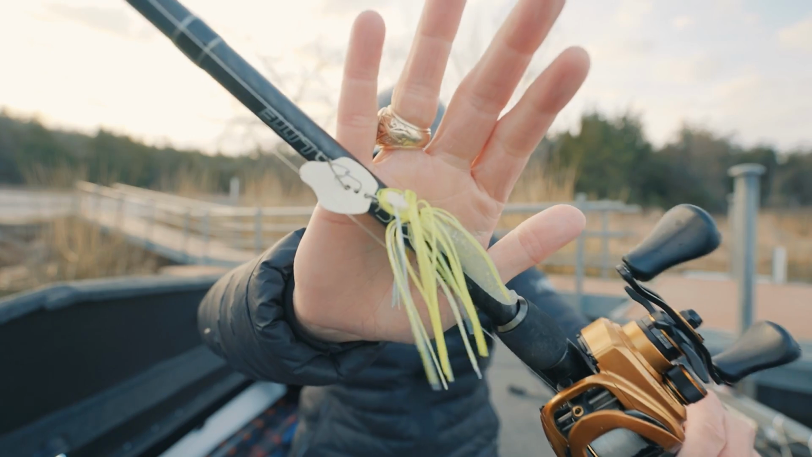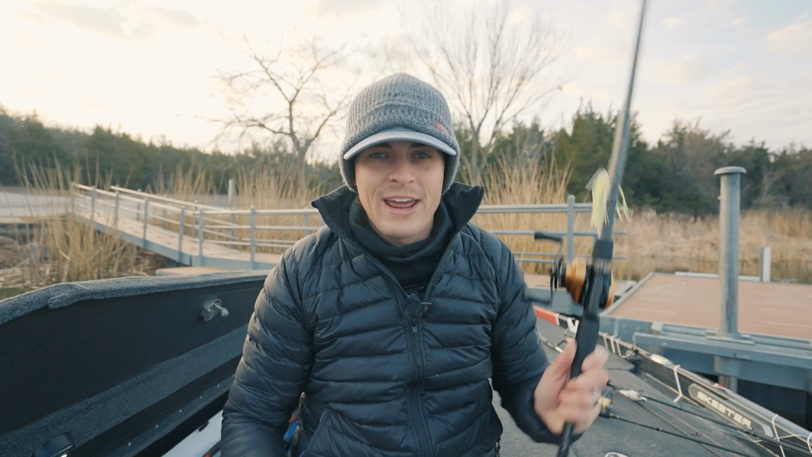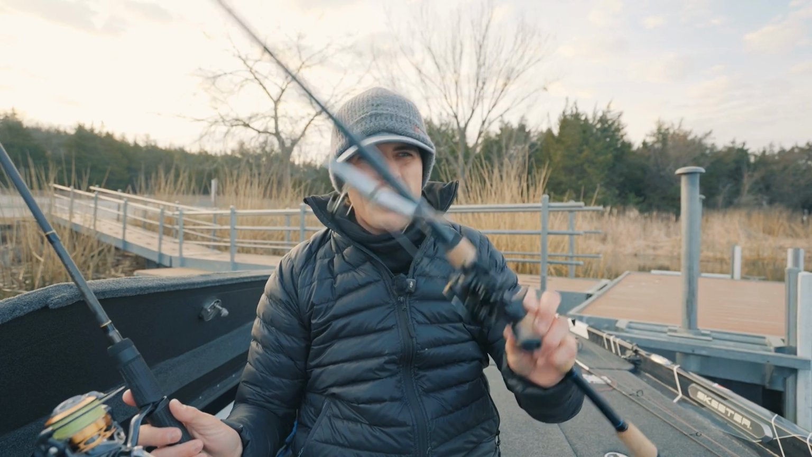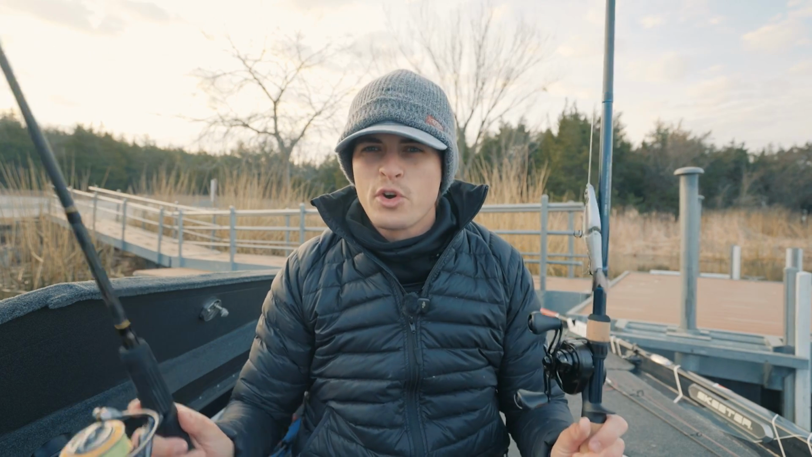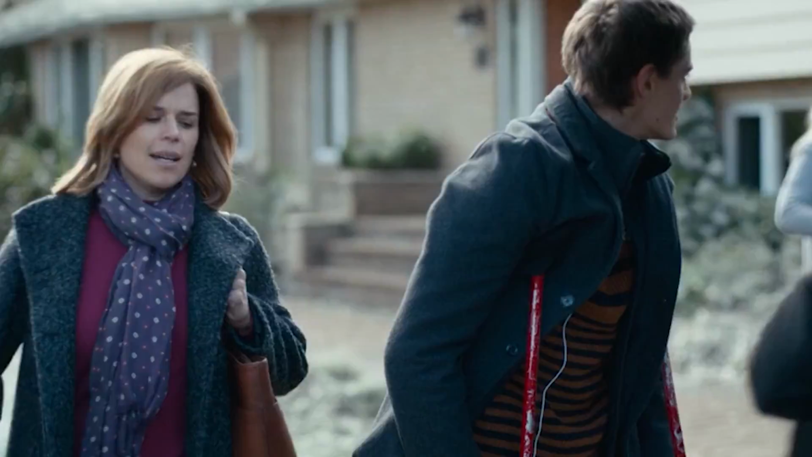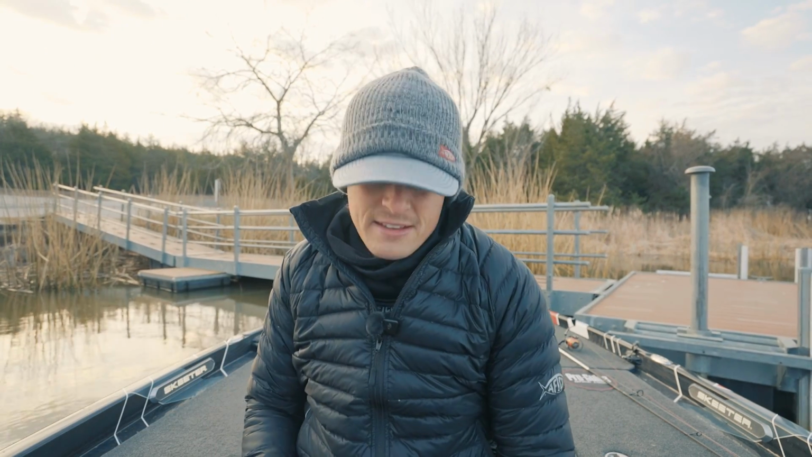of how it is. A vibe jig that I'm probably gonna replace with a 3/4 ounce red eye shad. A shake in the minnow setup, I have to retie a leader, and a glide bait because I'm trying to finish my first scaled up episode today. Dude, that was supposed to be a secret. And we may just catch 1 or 2 on this thing. Enough of that. Let's catch a bass.